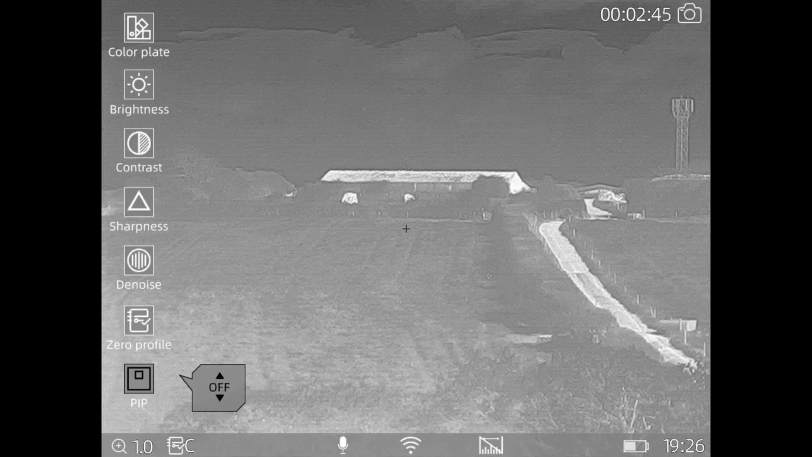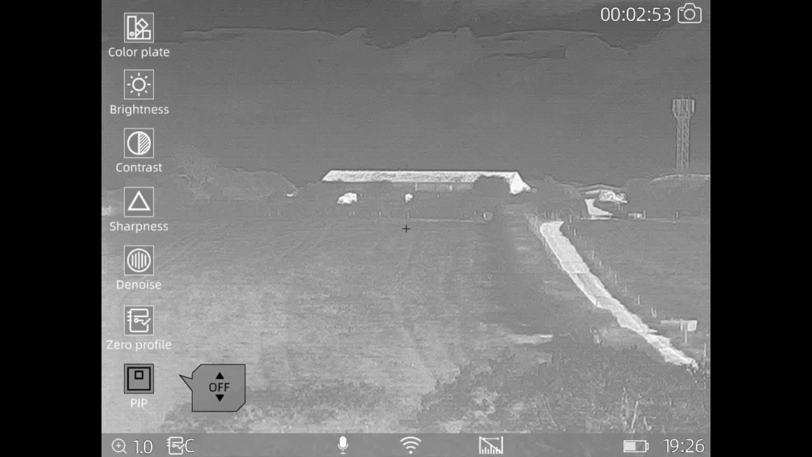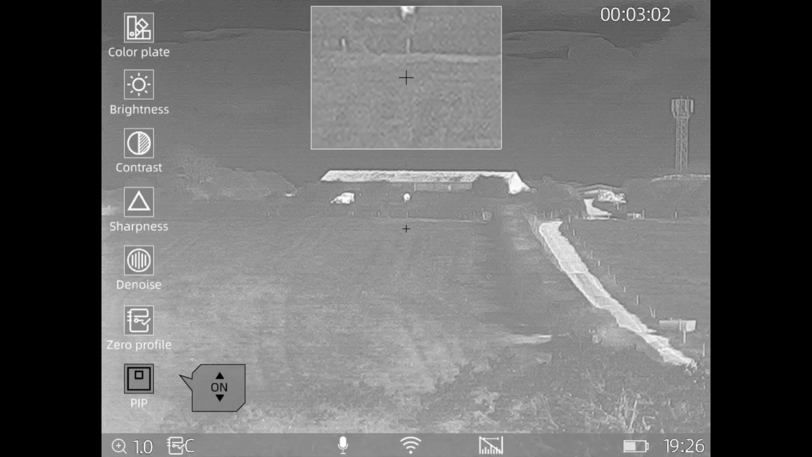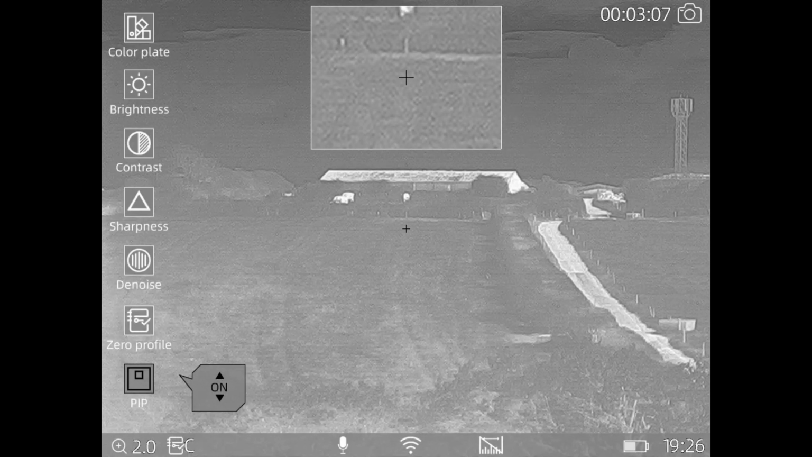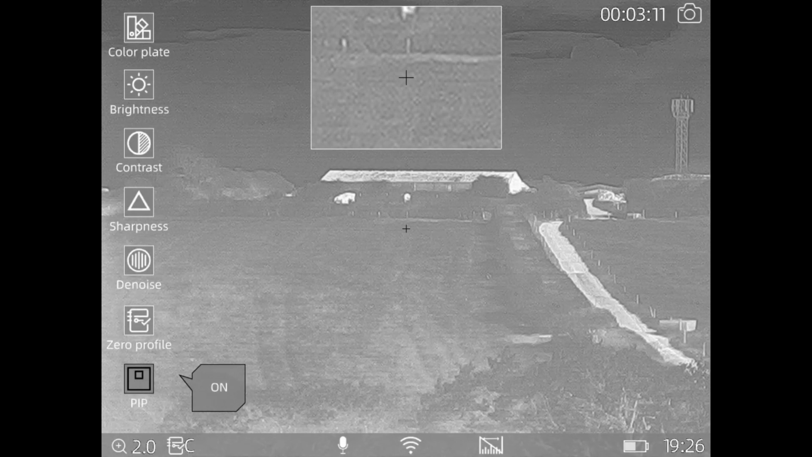So one press for that, and that brings you up with the menu, whether on or off. So once you selected that, the great thing about these Thermtecs is you've got a real fine control, because having to press buttons all the time can make you come out of stuff, but you just select that left hand, one turn like that, and that will come on to on. So you want the picture in picture, which I do, so yeah, I'm going to keep that on. So select that, left hand press, and then that brings you out of it.